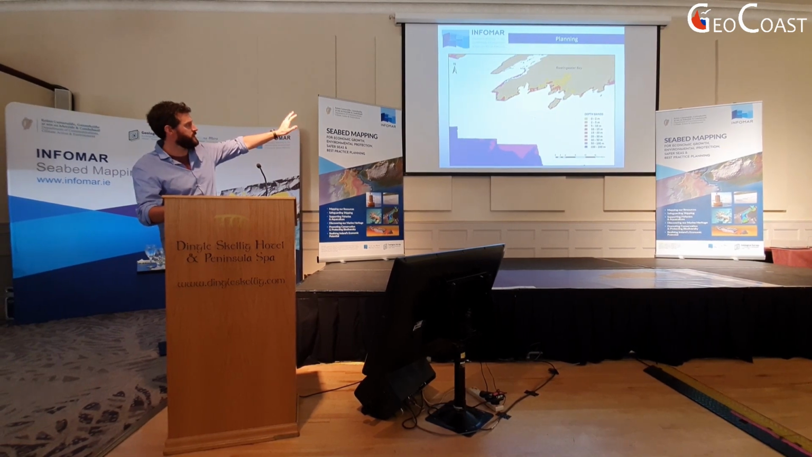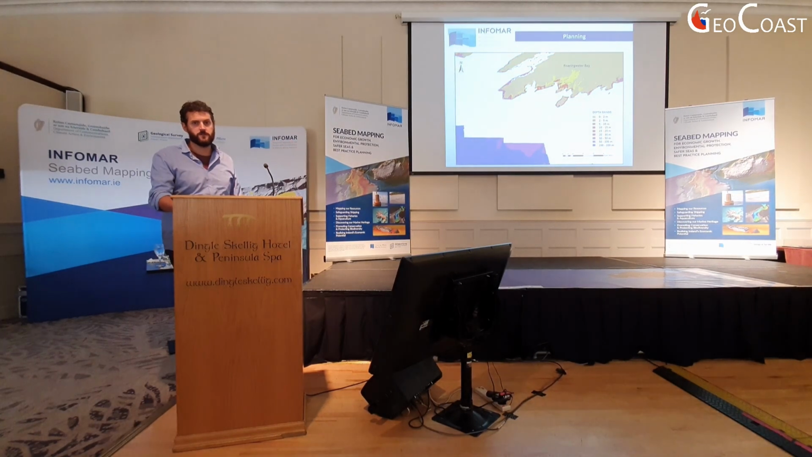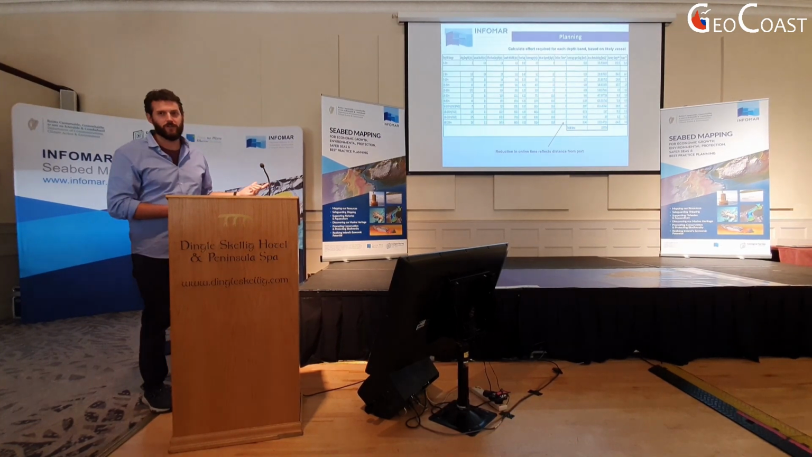So yellow is the area from 0 to 2 metres, red, 15 to 20, blue offshore, 100 and 200 metres. And you can put this into GIS, and you can measure the area of each depth band remaining. And I'm sorry about this slide.